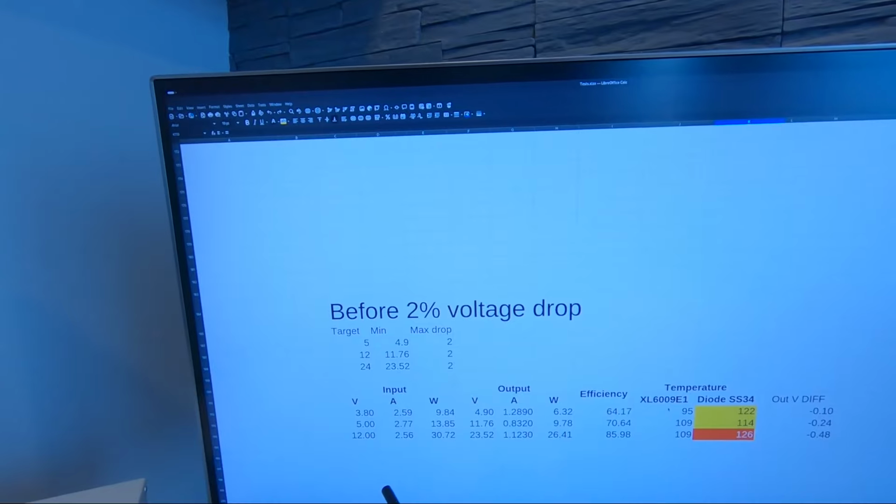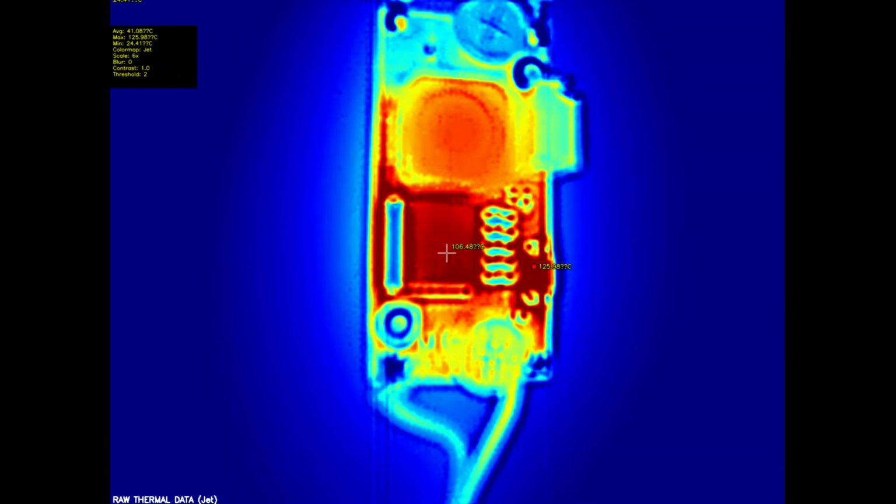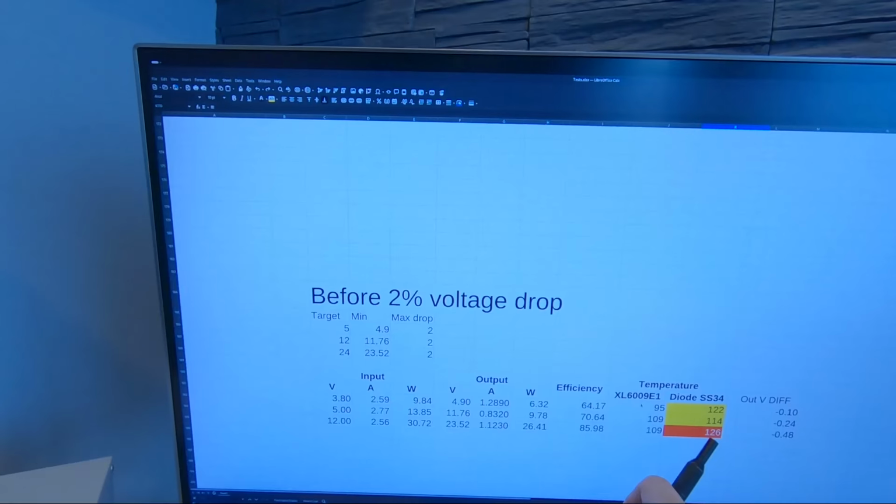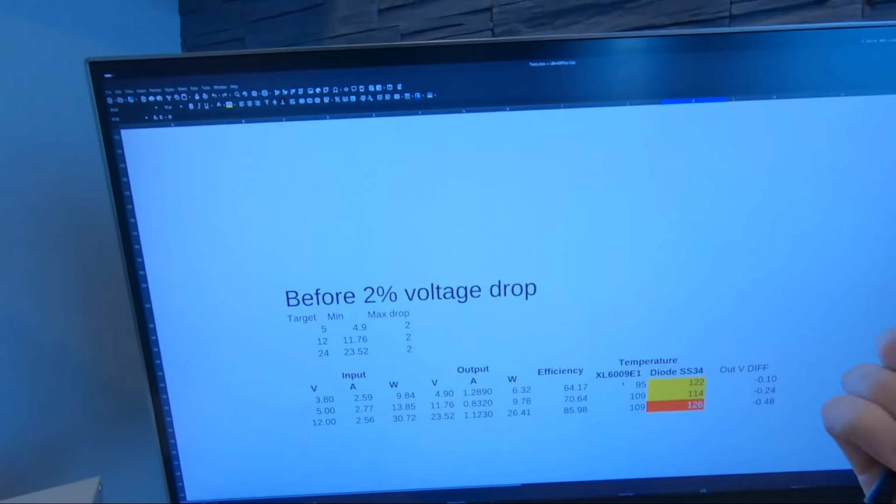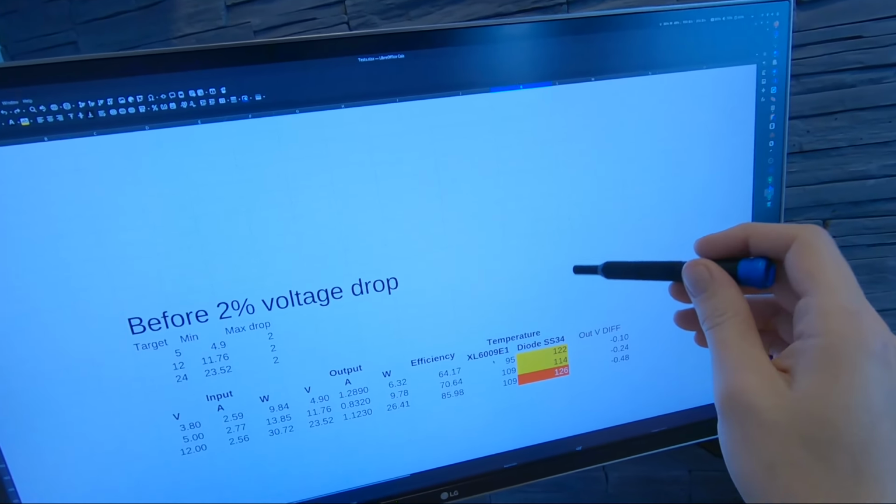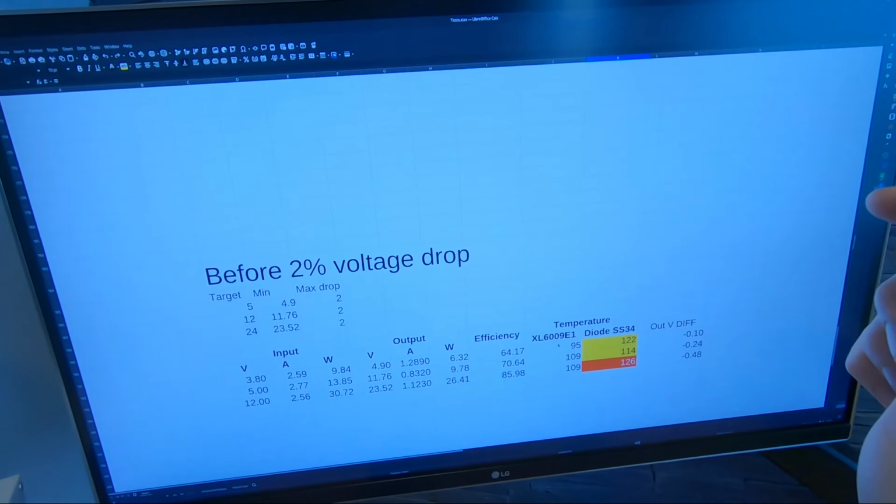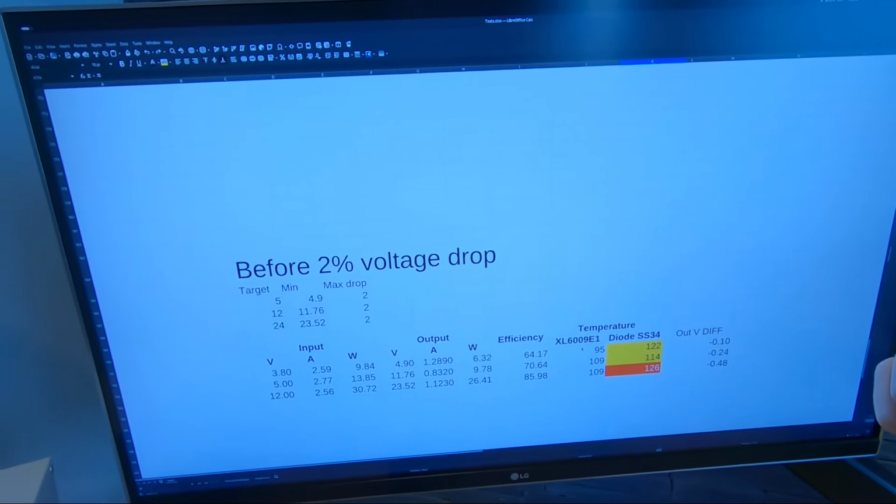And from 12 volt to 24 volt, we got 2.56 amp on the input and 126 degrees Celsius on the diode side. The main problem is not the MOSFET, but the main problem is the diode, which is rated for 125 degrees.